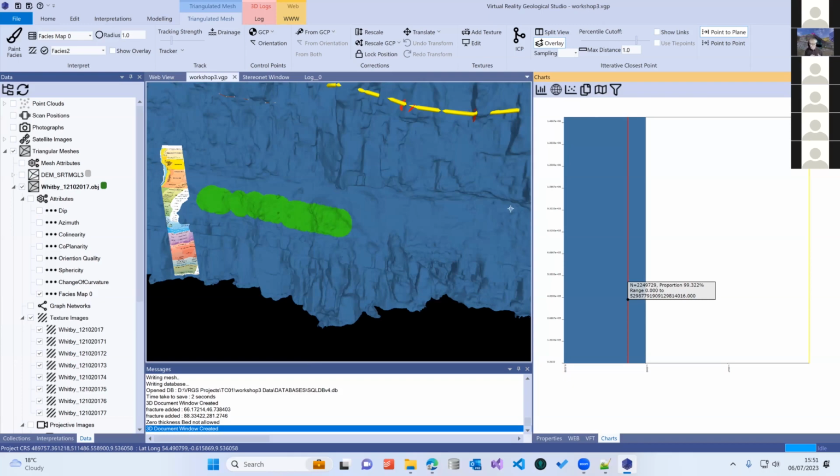So we have a good export from VRGS into Petrel. There's some standard formats that allow you to get your data in very quickly, so you can do the integration that way. Can we generate a property map such as permeability or porosity? Not at the moment. In future, that is definitely something that is on the plan to do.